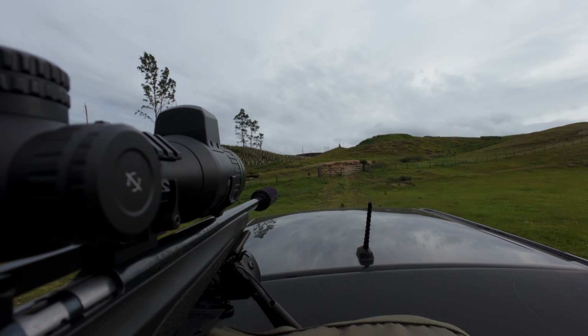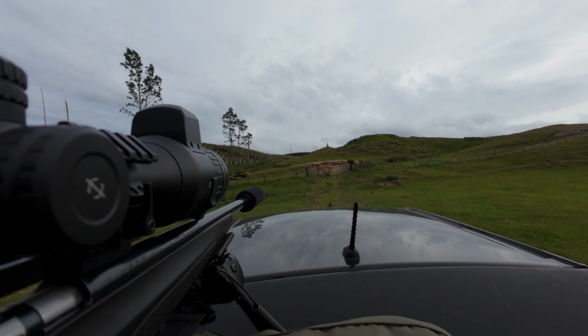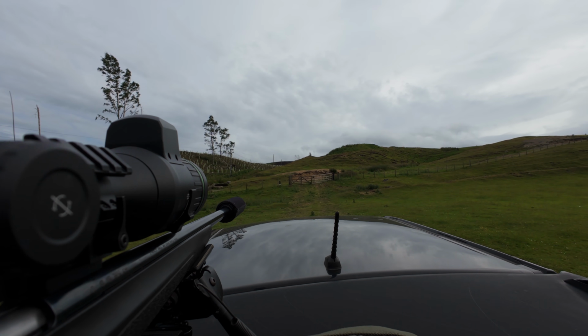Right guys, as you can see, it's blowing a gale out here, so it's not the best conditions to be zeroing, but we're not zeroing at, you know, 100 meters or something. We're only at 50.